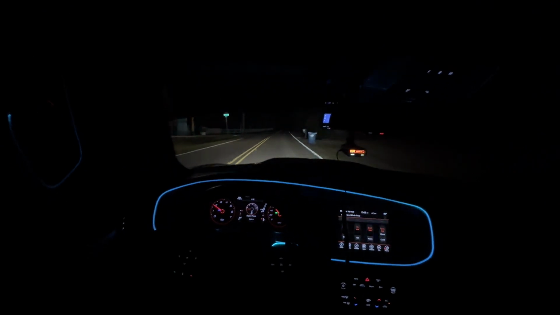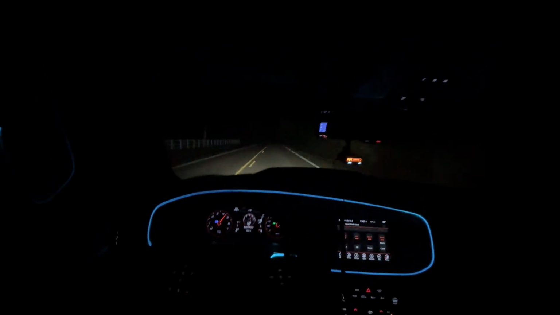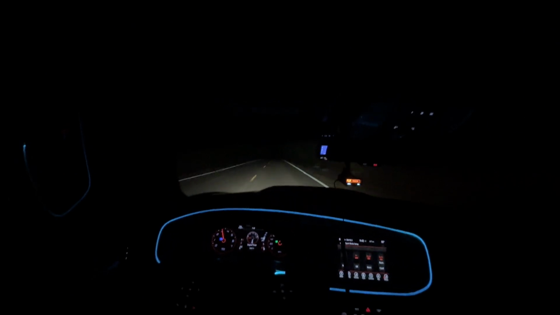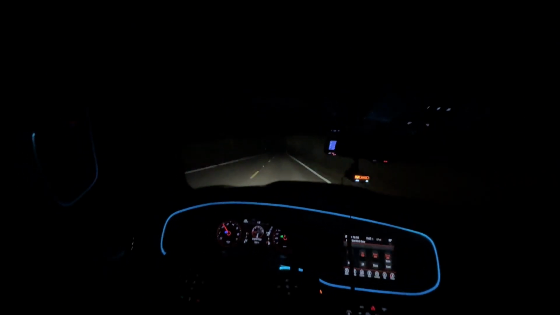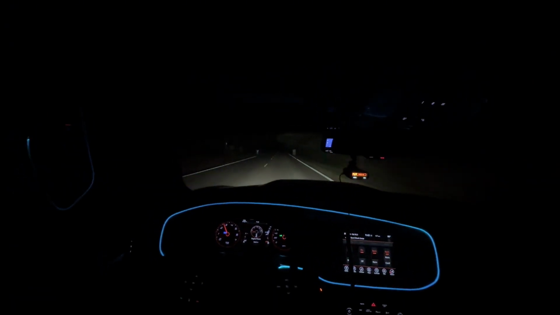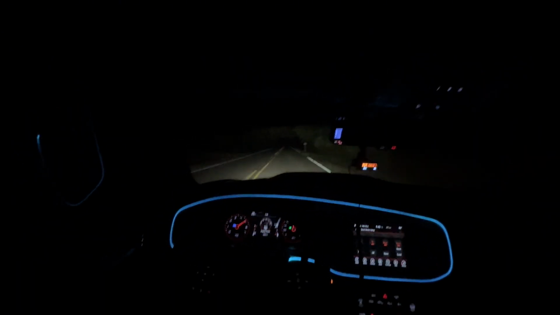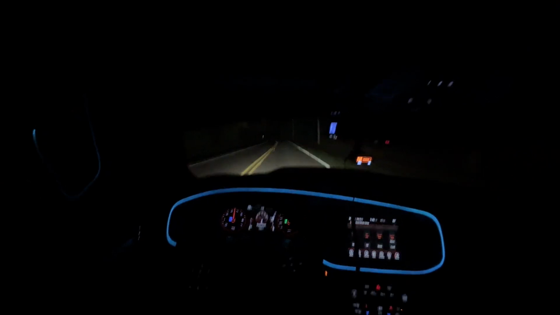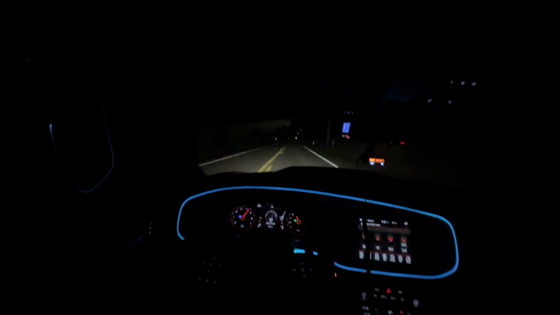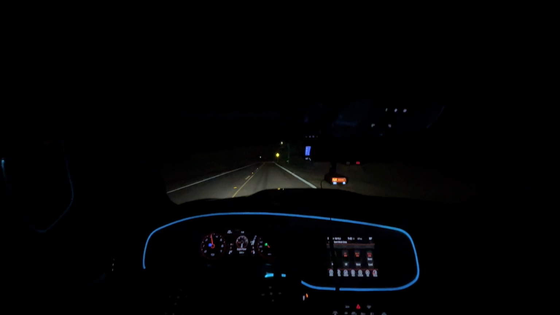Get out of gear real quick. Oh boy, it's dark as hell. I can't see nothing. I'm doing this for y'all, bro. Oh my gosh, boy, it's dark. I didn't think it was gonna be this damn dark. I know it's late, but damn. Hopefully my exhaust is scaring the deer away.